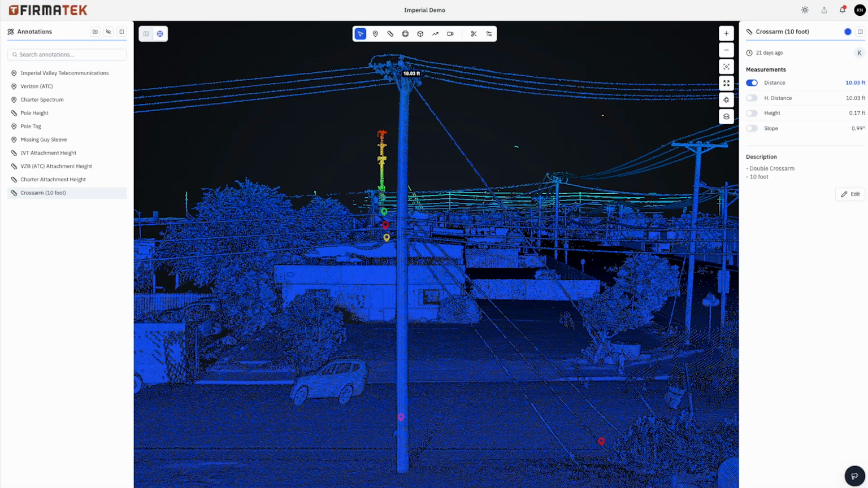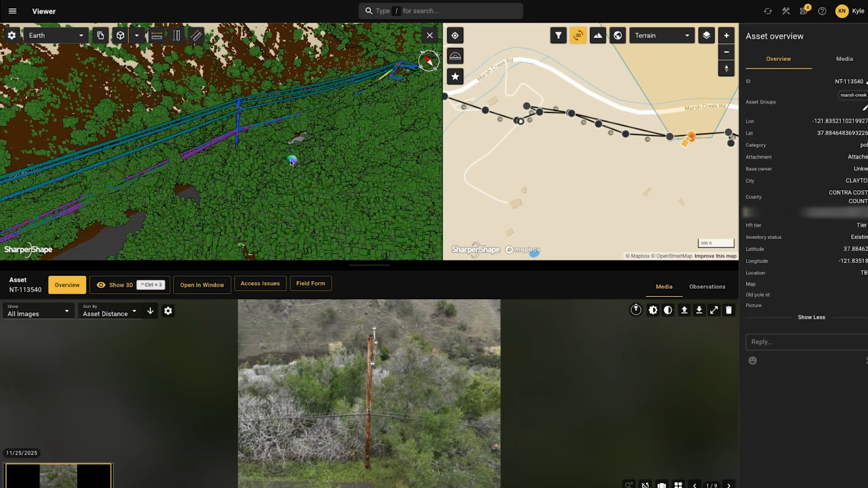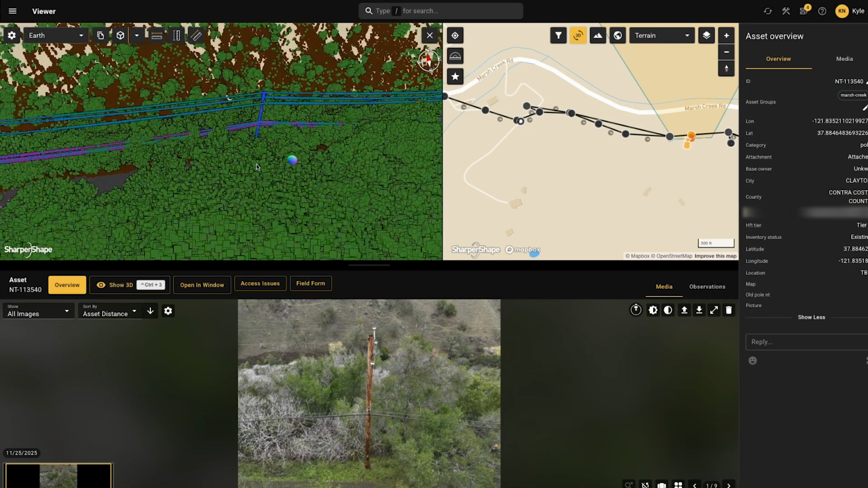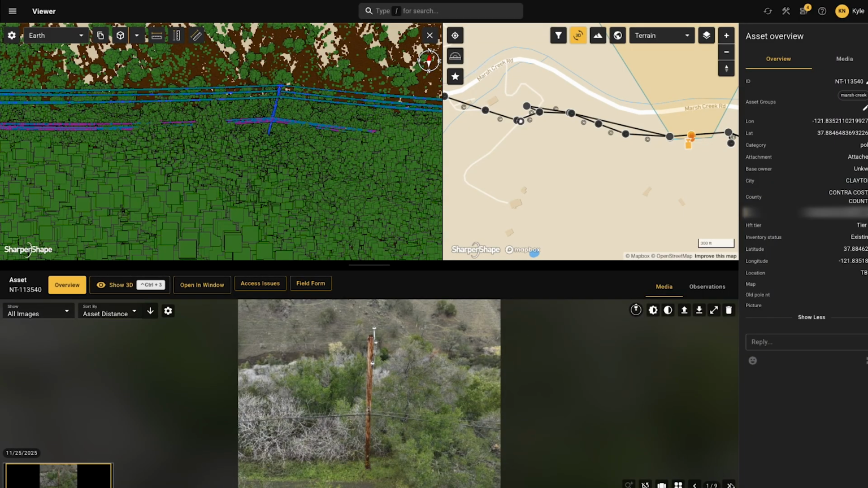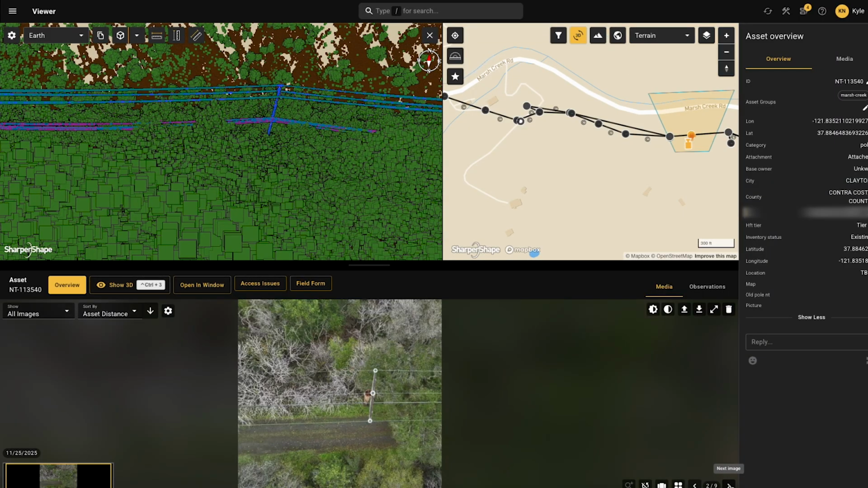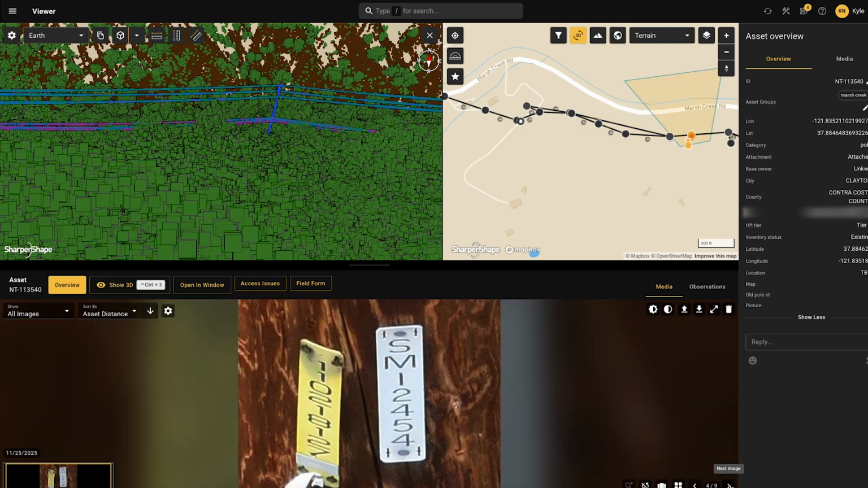So as you can see, there are several different ways that we can use this data across different departments to satisfy everybody's needs, from GO95 compliance to engineering analysis, asset management, updating your GIS systems, any kind of planning, and long-term grid strategy.